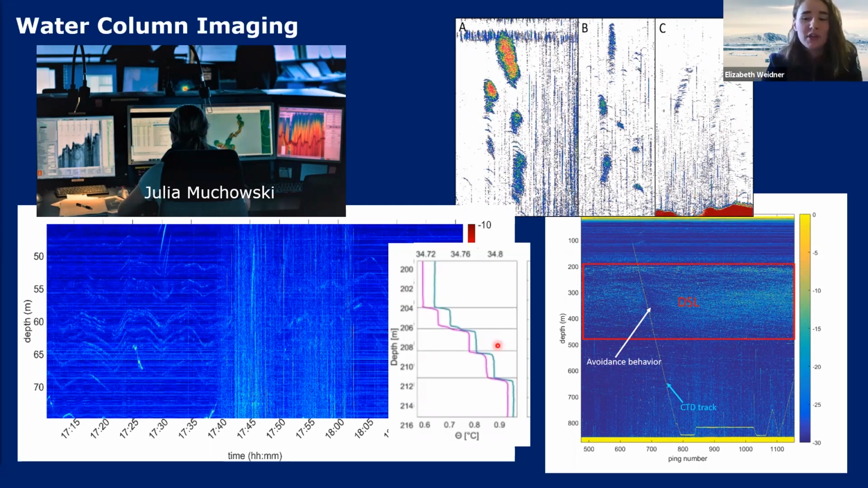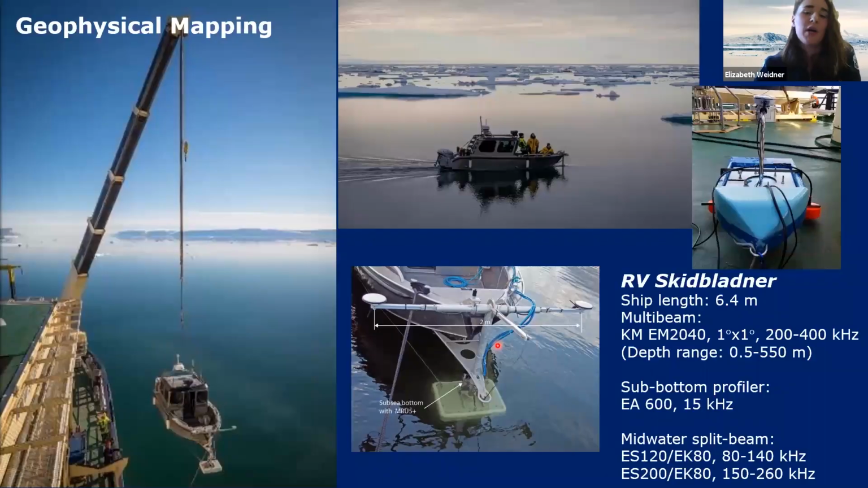However, Oden is a very large ship, and as a mapping platform, it can't enter into some areas. So we had two other more mobile mapping platforms. One of them was RV Skidbladner, which you can see here in this image. This is a 6.5 meter research vessel. She lives in this little cradle on Oden's port side, and she's deployed, obviously, with the crane. She's got a bow-mounted high frequency multibeam, higher than Oden's, between 200 and 400 kilohertz, which gives you very high resolution data, but significantly reduces your depth range. So this is for shallow water work.